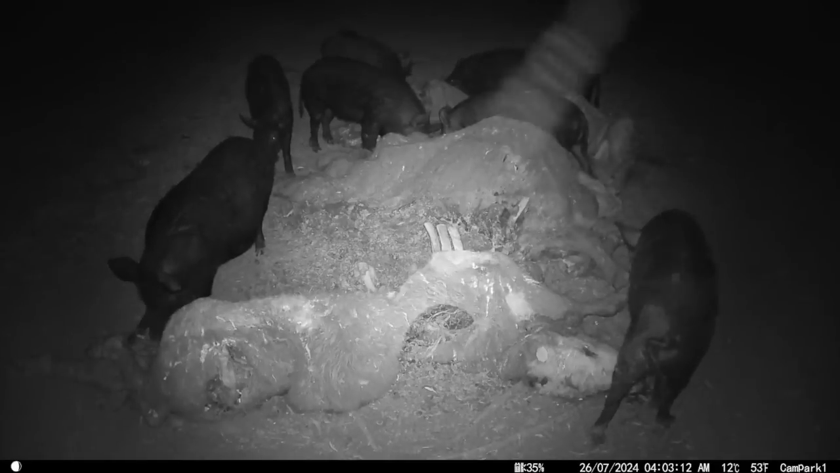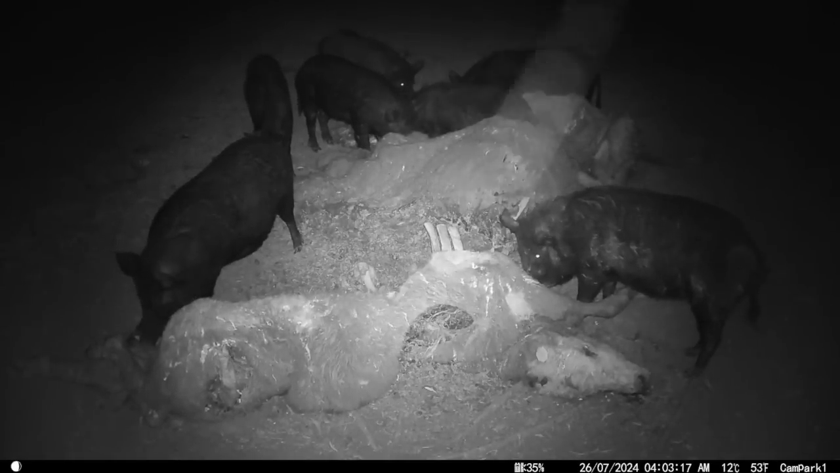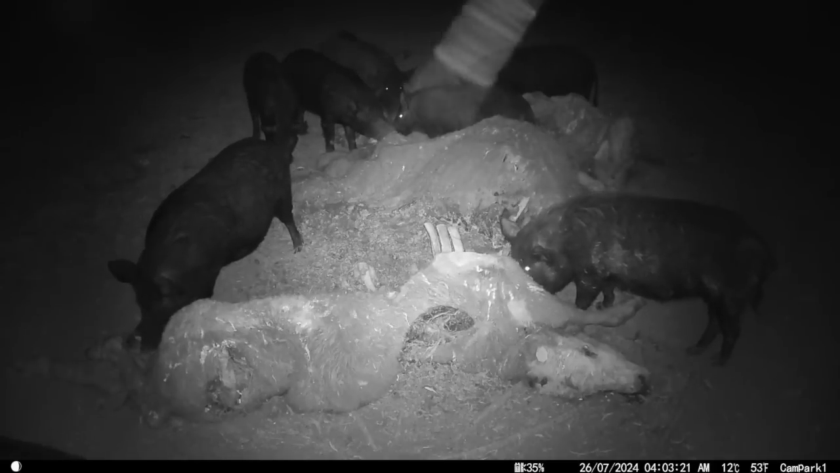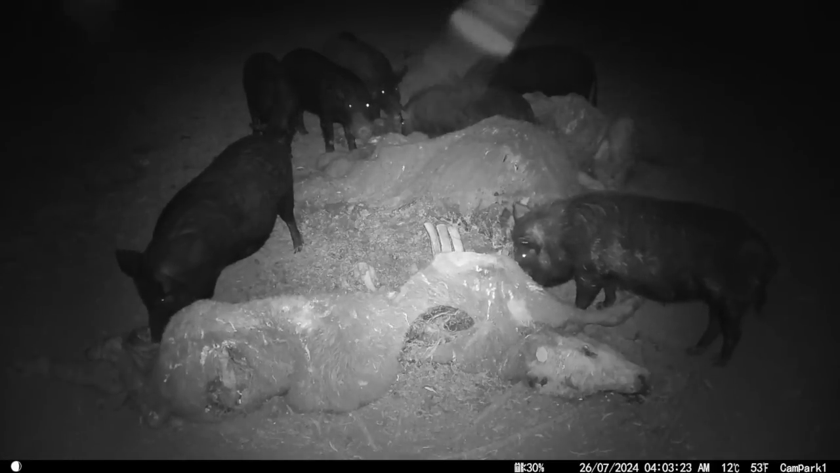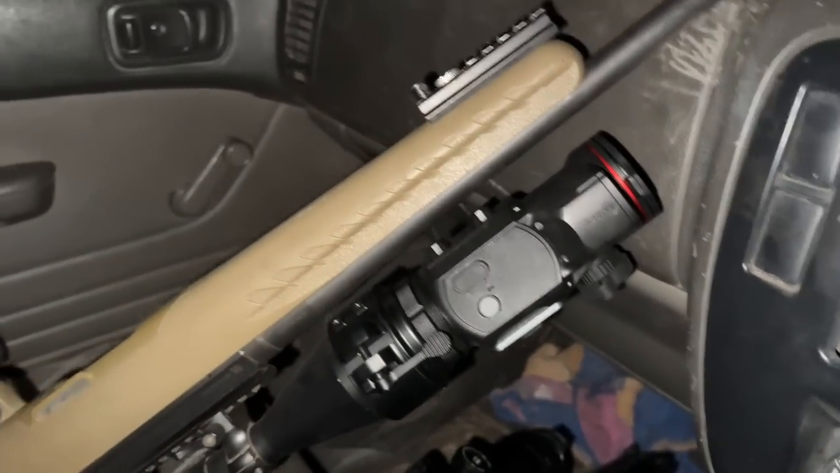I haven't had a chance to get out a lot lately, but I'm heading out. I checked the camera today when I went past on the tractor, and the pigs have been coming in again every night for the last few nights, so with any luck they might be there tonight. I'm taking out the mate MAH50R from InfiRay.